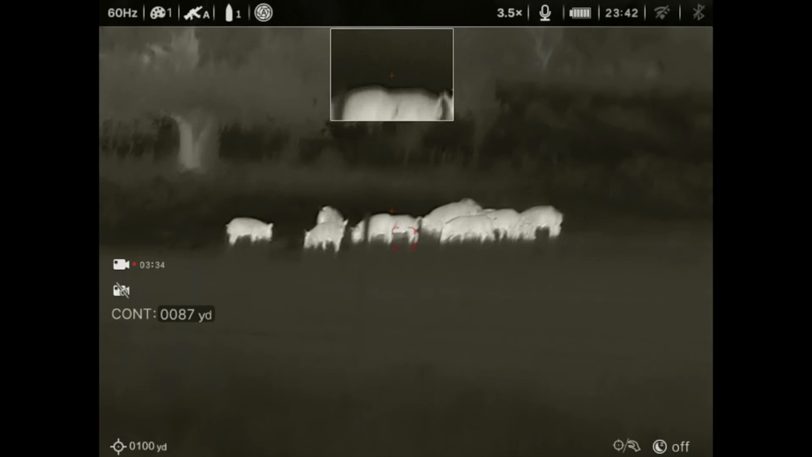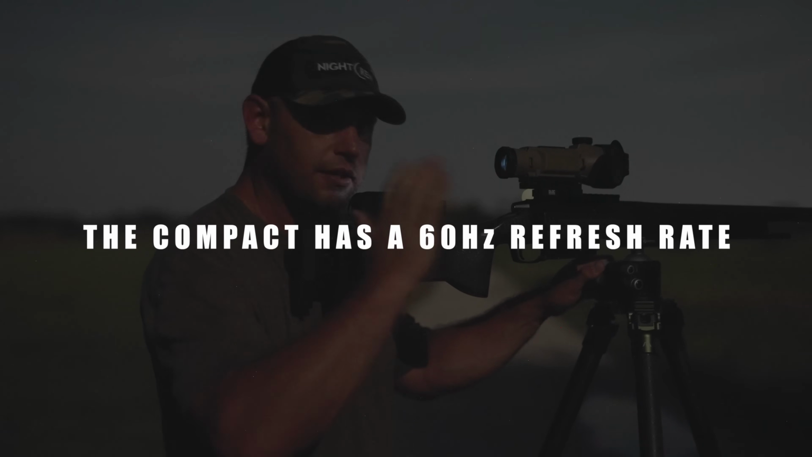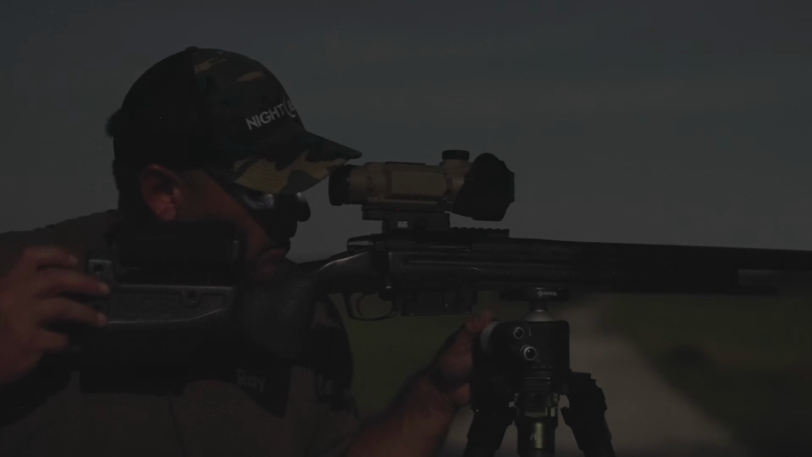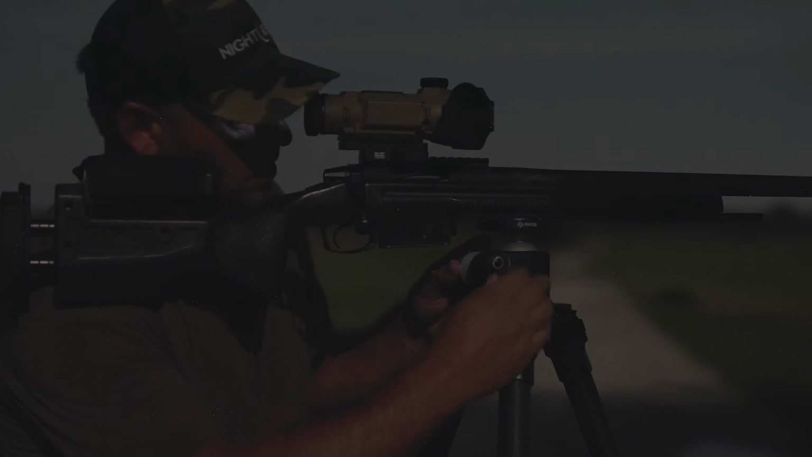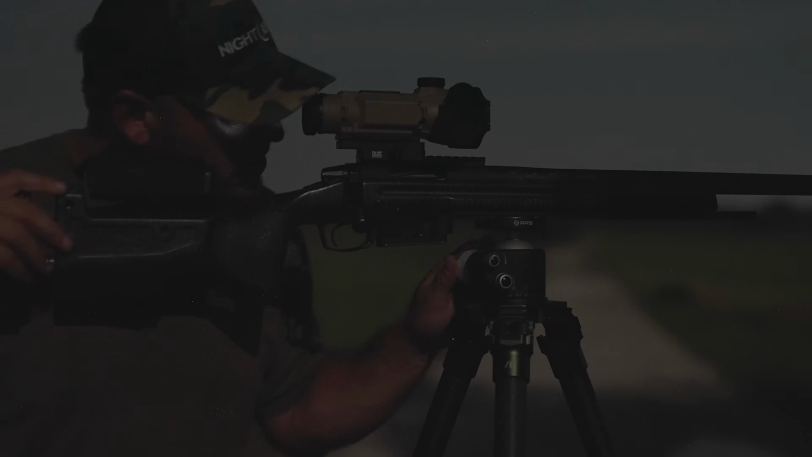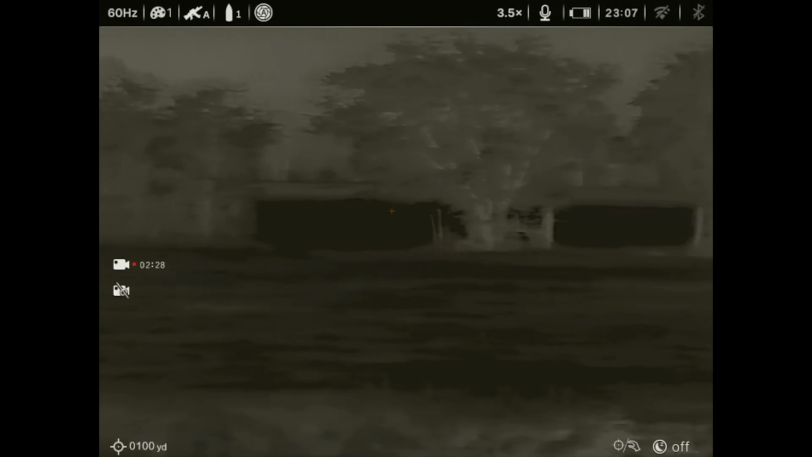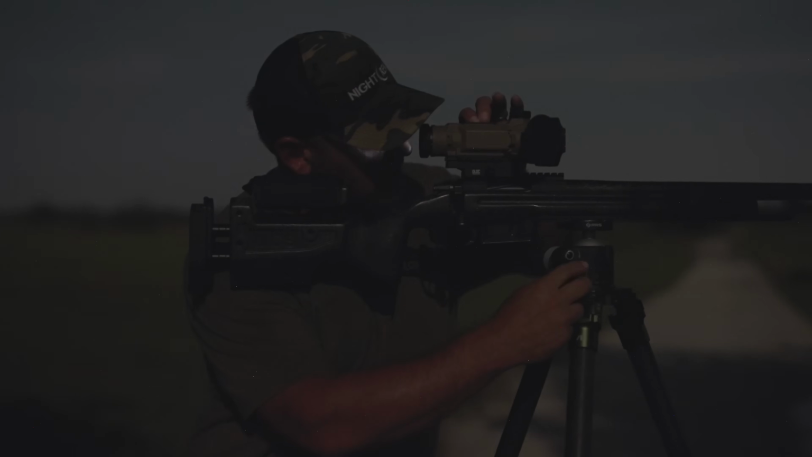So like when you're panning on a coyote or a pig running or something like that, if you're moving quick on moving targets like that, sometimes you can get like a jello effect to the frame, and a lot of that's just because the refresh rate's not fast enough to keep up. I'm gonna try to do this without everybody getting completely seasick. Usually where you can tell it is when you have trees or something straight. If it starts looking like it's bending, there is zero of that with this scope. Probably made everybody throw up by doing that, but I like it. Now let's go find a coyote.